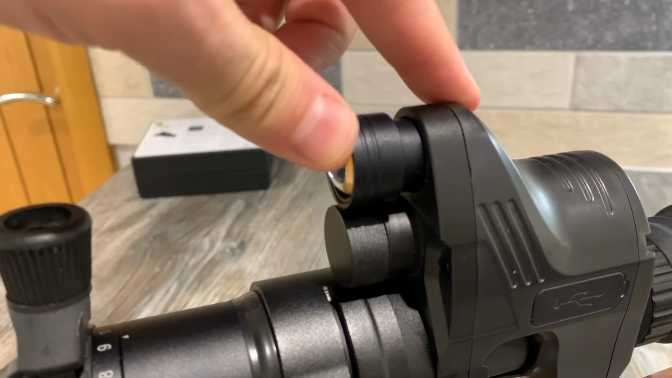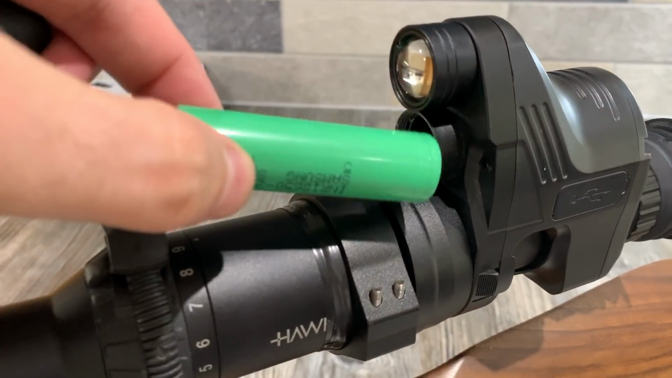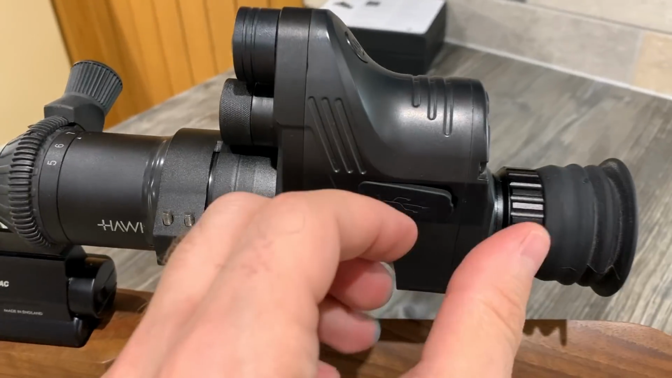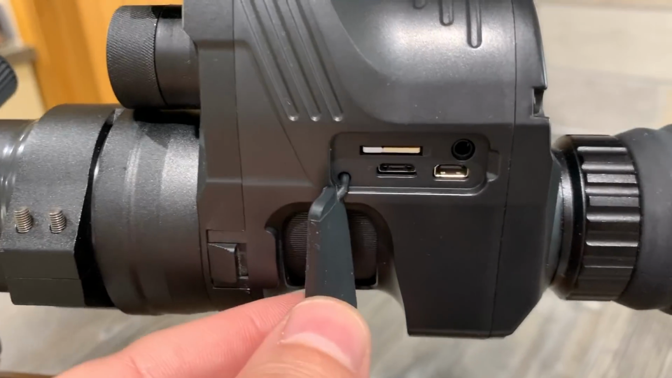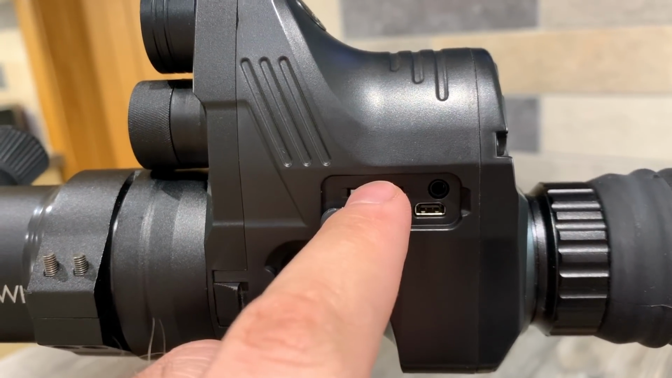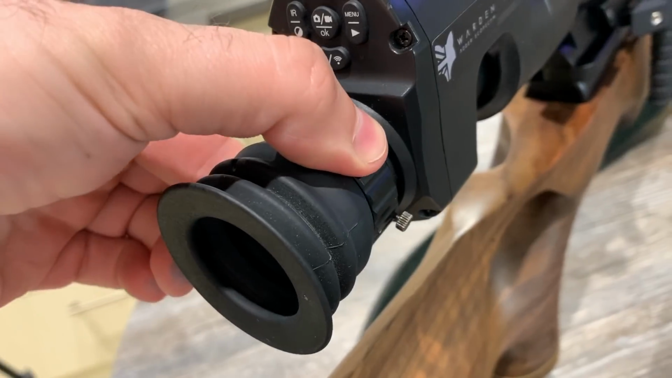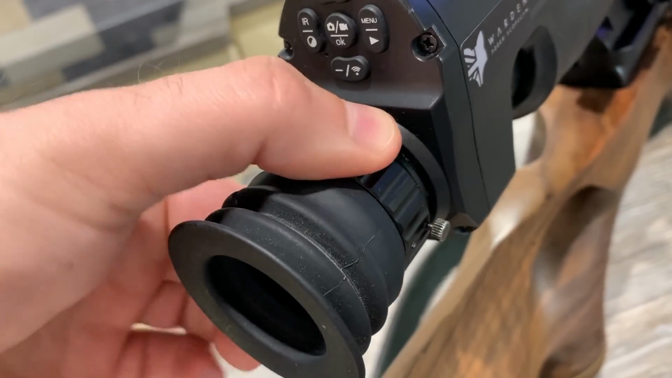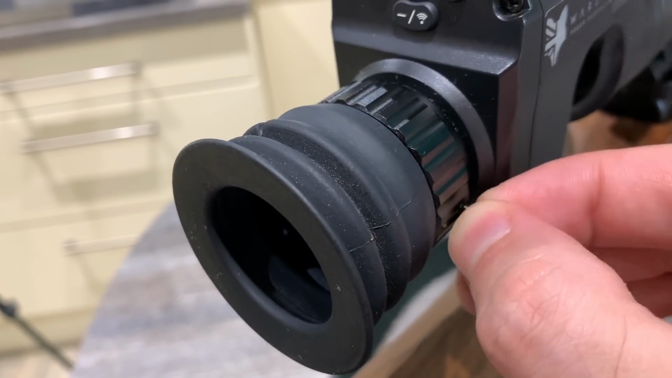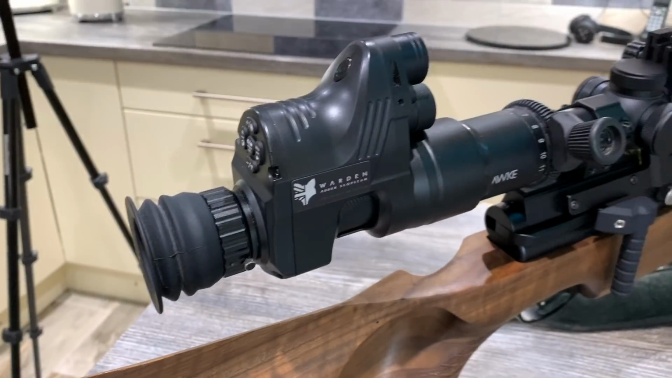It has a built-in IR illuminator, which is good, I'm told, out to probably a good 100 or so yards, so it's absolutely perfect for rim fires and air rifles alike. Underneath the rubber cap here you've got a micro HDMI, the charging port which is a micro SD, and then the SD card itself. Focusing the eyepiece to your individual eye is easily enough to do, and once you've done that you can lock the focus in place with this handy little grub screw.